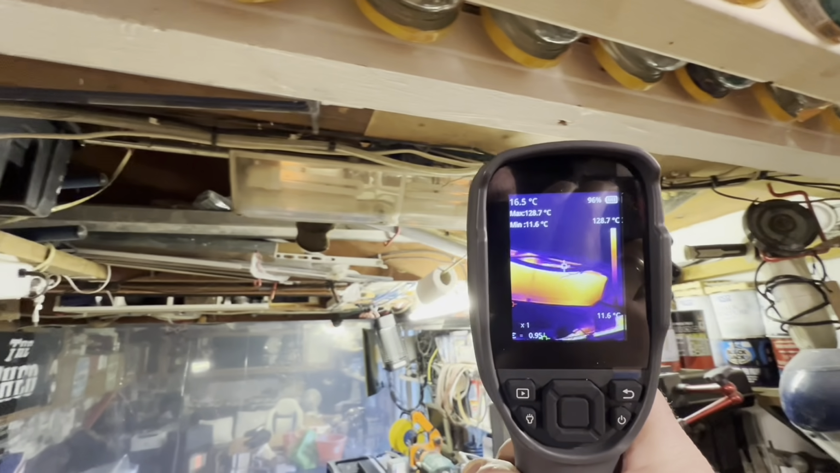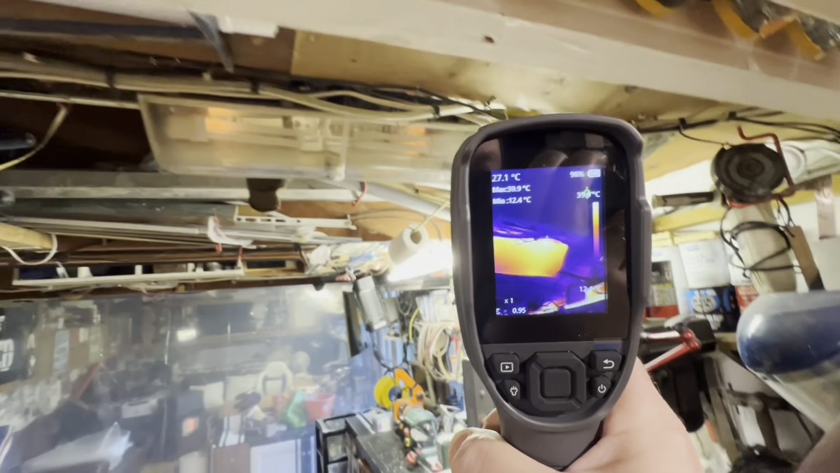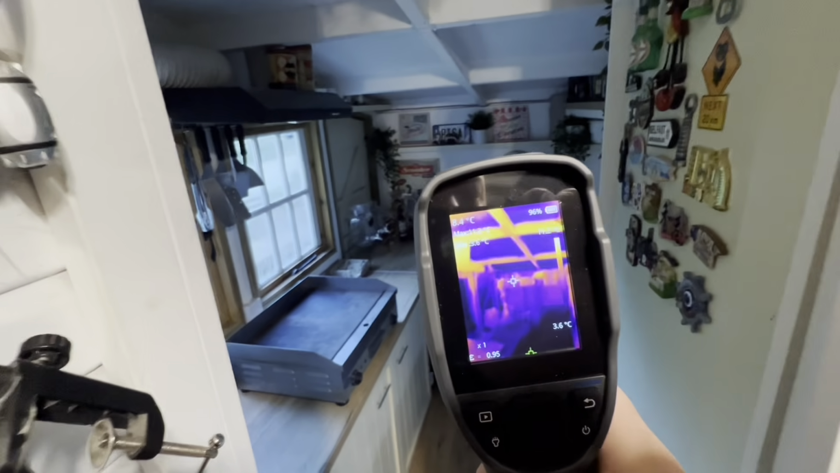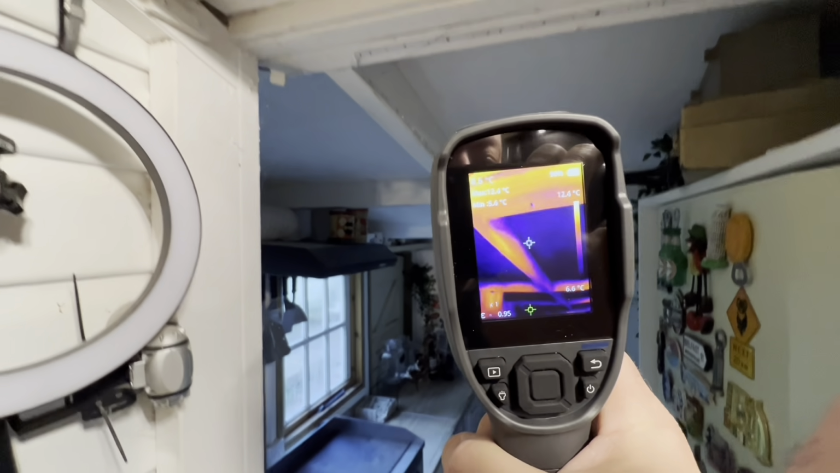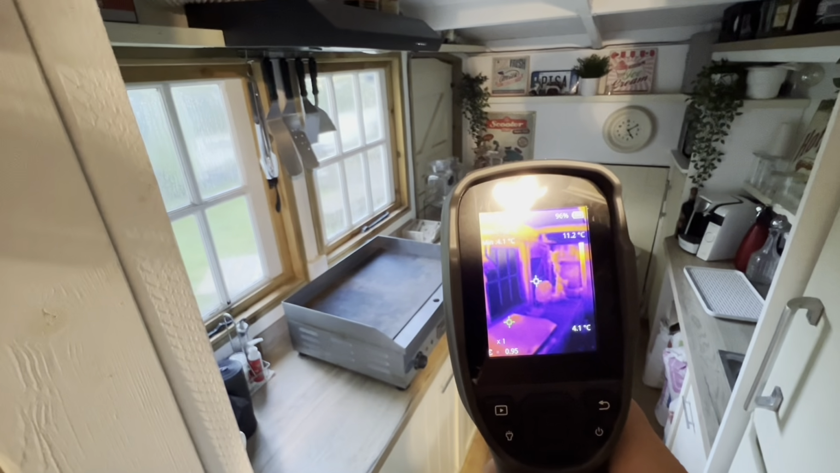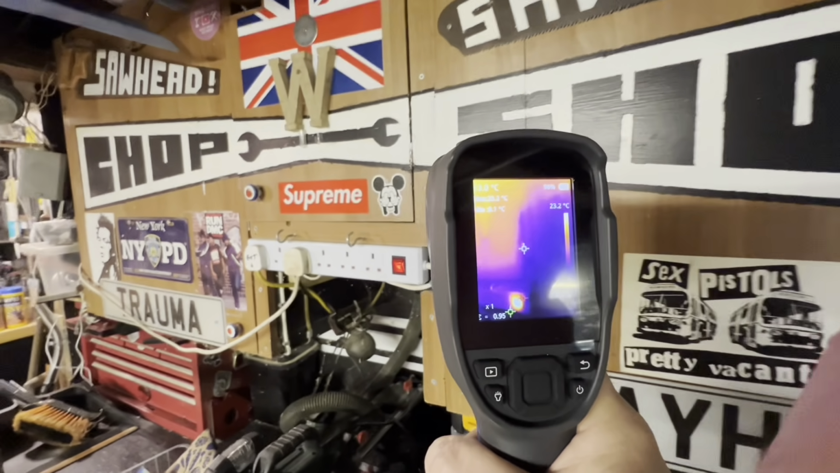Now that lamp there, you see them two fluorescent light bulbs in there? They've gone a while and they're not lighting back up. But look at the amount of heat it's letting off. Energy I'm burning, electricity I'm burning. No good. Now, if you can see on here, this roof isn't insulated in my bar kitchen, but you can see the beams, which is also good for doing stud walls. So you'll be able to see through stud walls. And if you notice, the windows are black because it's very cold outside.